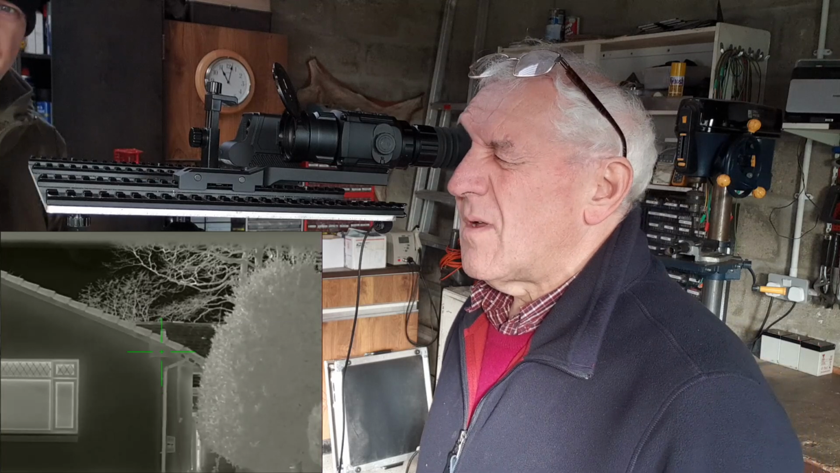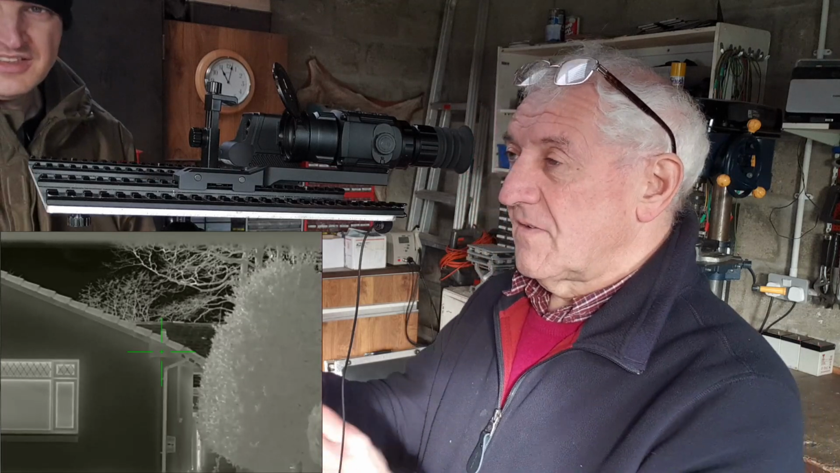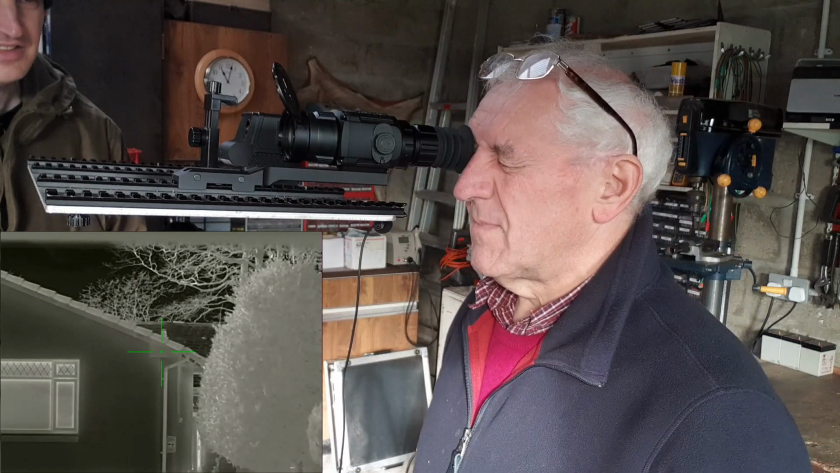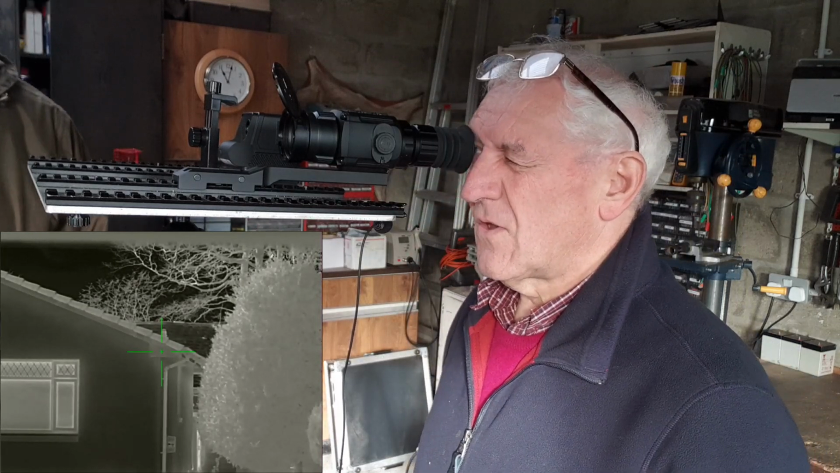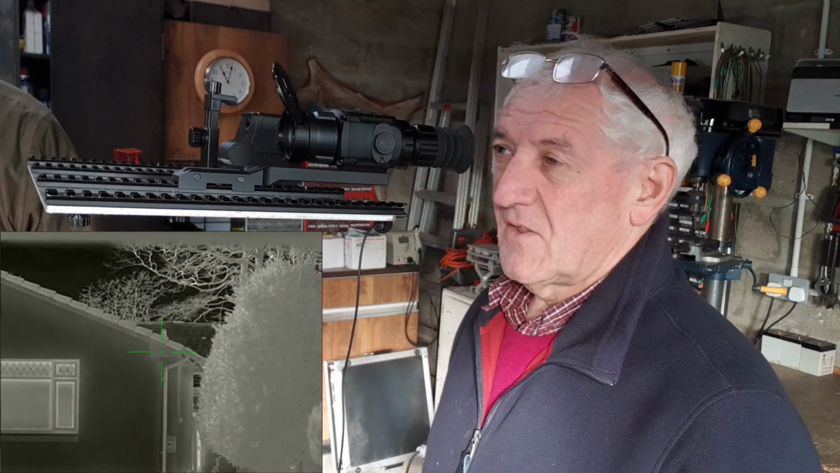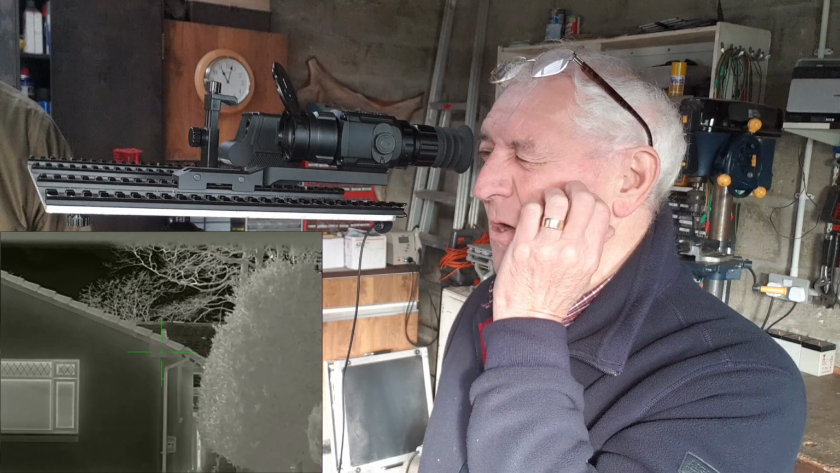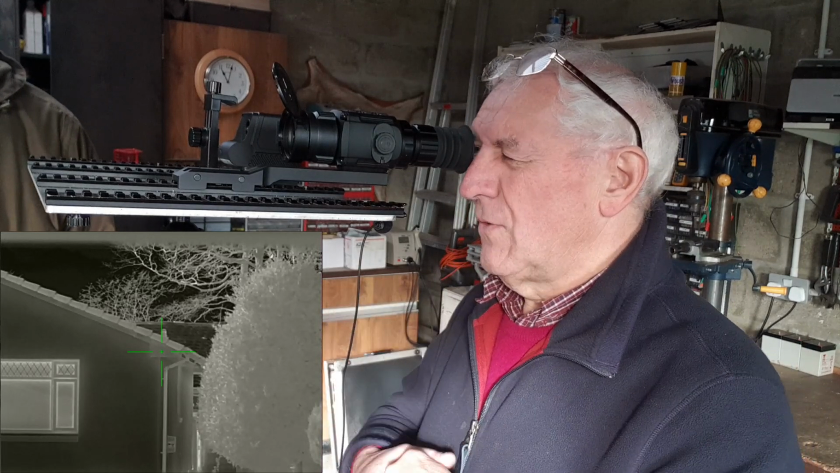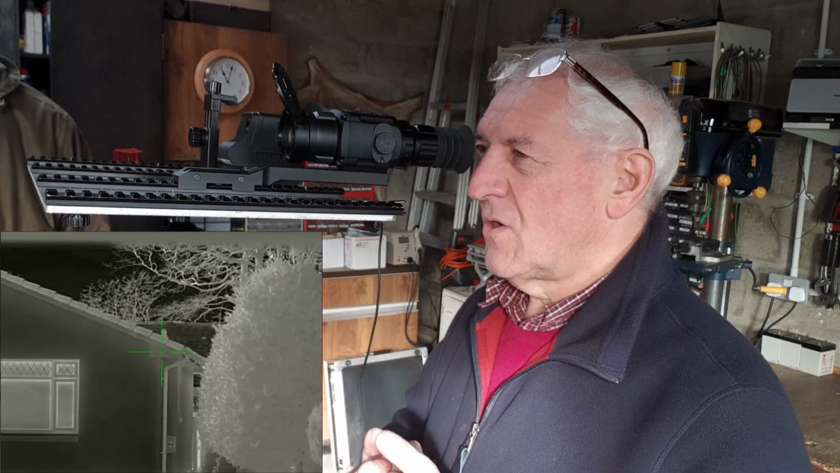So, we've got the SCT35 switched on. I'm looking across to my usual view of the ridge line. There's a stone in that roof which I can see quite clearly, and then the trees beyond that. The ridge line is about 100 yards. The trees are about 180. What I'm going to do is go through the various menu functions on the scope.